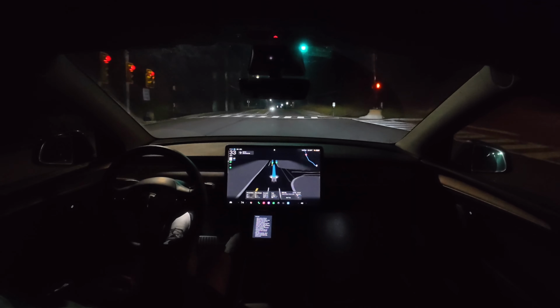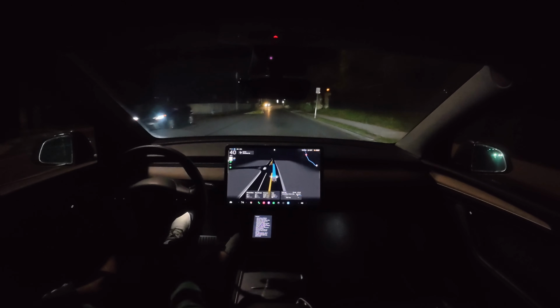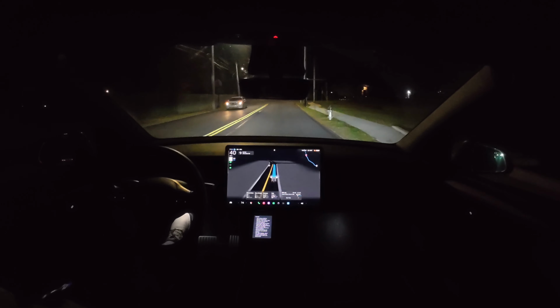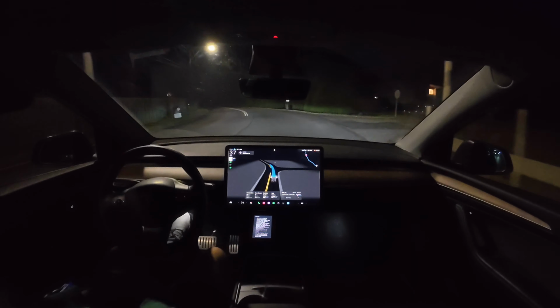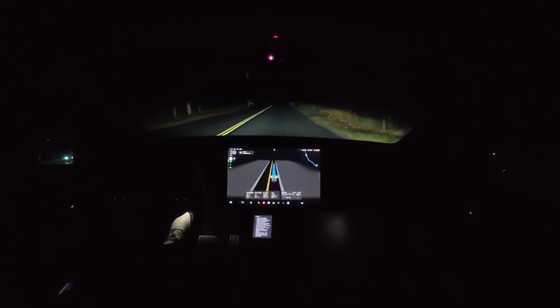I'm going to hit the accelerator here just to try and give it some more juice. I've noticed that when you hit the accelerator and then let it go, like I've let it go now at 40, and it's like, okay, yeah, I can do 40. Slowing down a little bit here because of the curve. But yeah, I'm looking forward to these updates, looking forward to these changes.